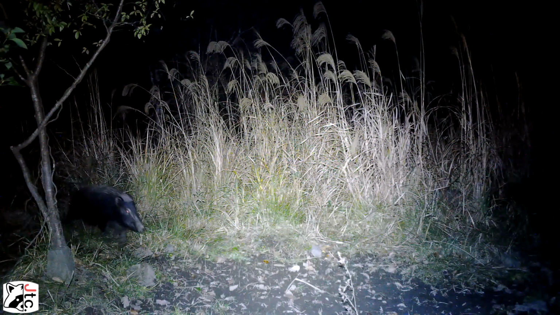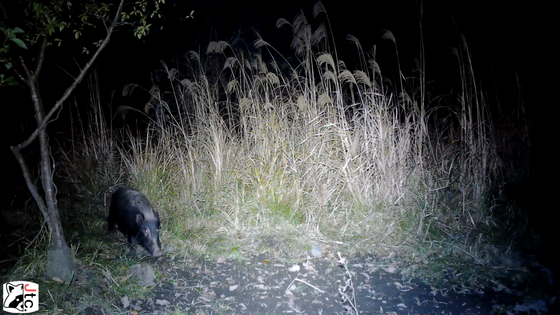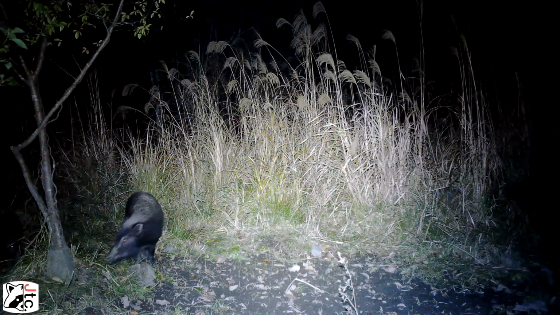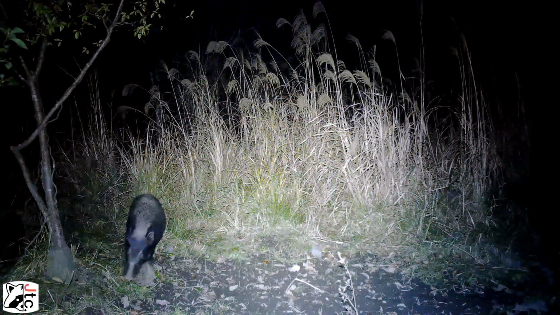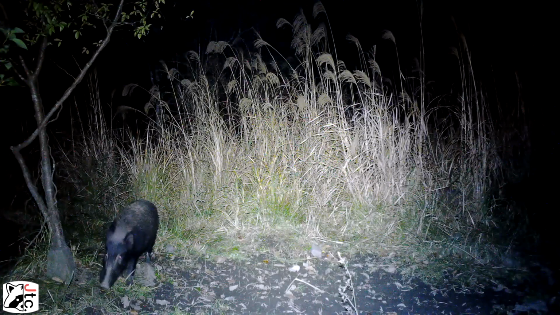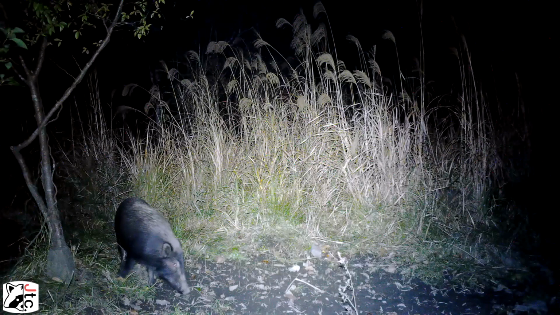You can see this one's being cautious here. It's a slightly different angle here, but it's the same area. Their eyesight is not very good, but their sense of smell is amazing, and it is their main sense of direction.